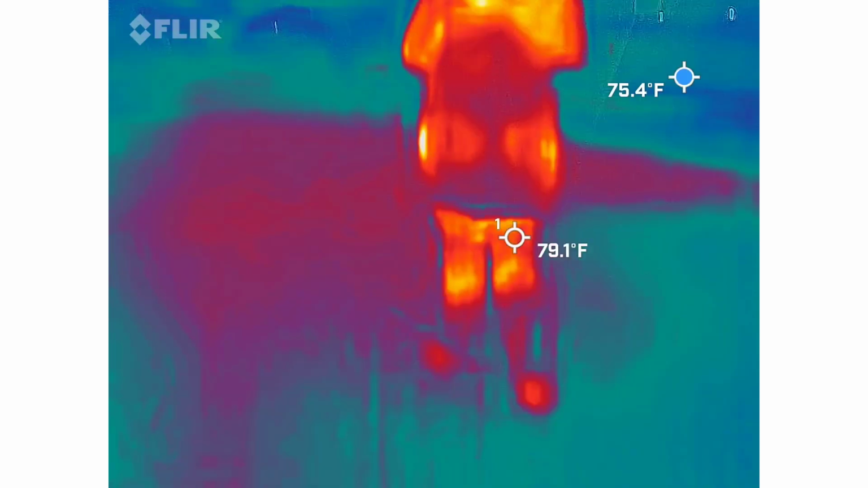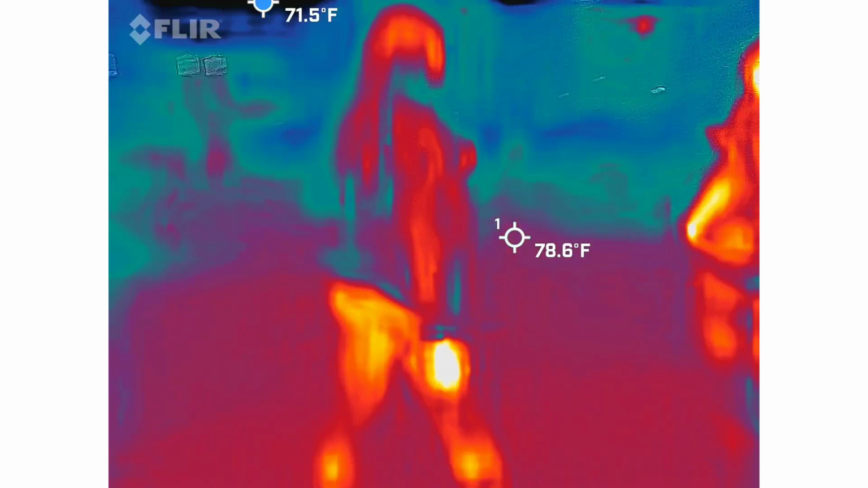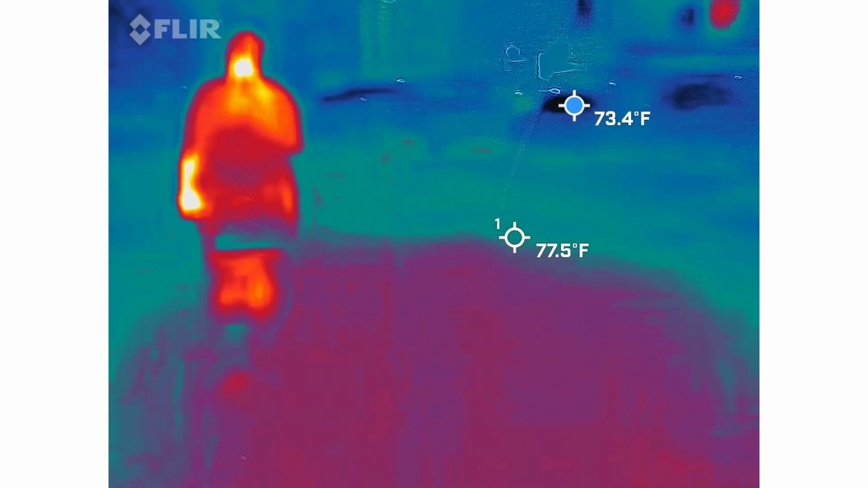45. I kind of want to go to where the house was. Okay. I feel like if she was here, she would be in the house. I have to keep a person in my frame, so that's fine. I can keep you in my frame.